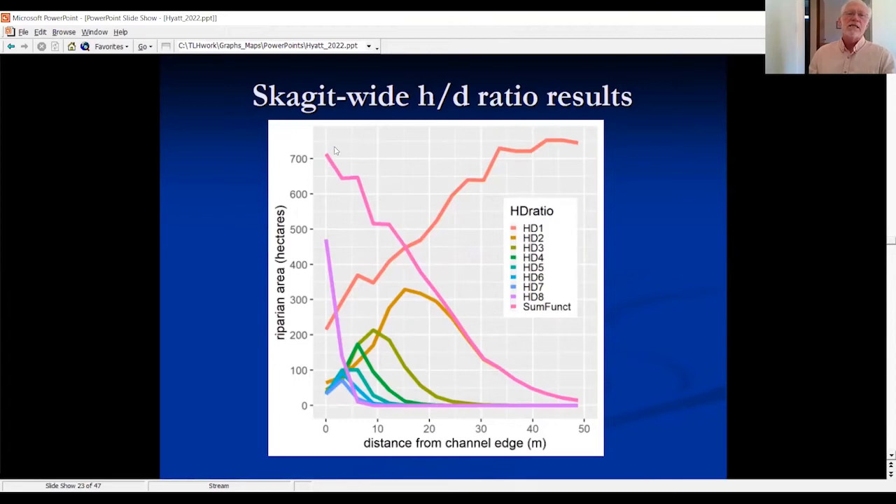And what you see is, with distance from the channel on the x-axis and the area of pixels on the vertical axis, adjacent to the channel, you've got quite a bit of really functional wood. But by the time you get out to about 50 meters, you've sloped off to very little. That's why I'm showing you the 150-foot buffer results instead of the 300-foot buffer results.